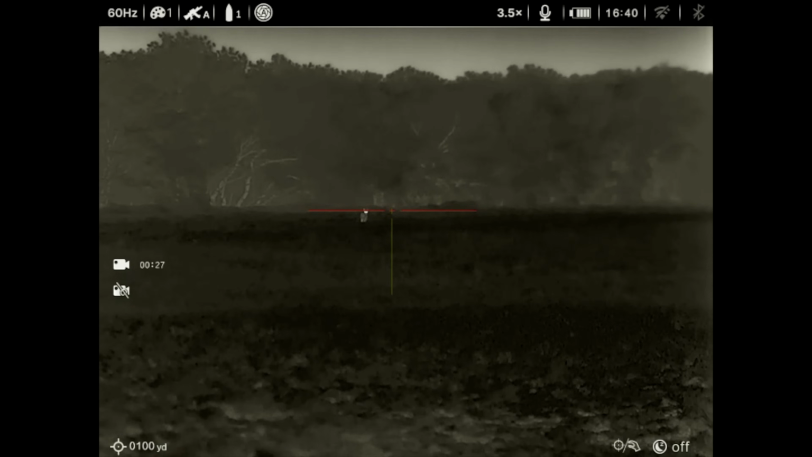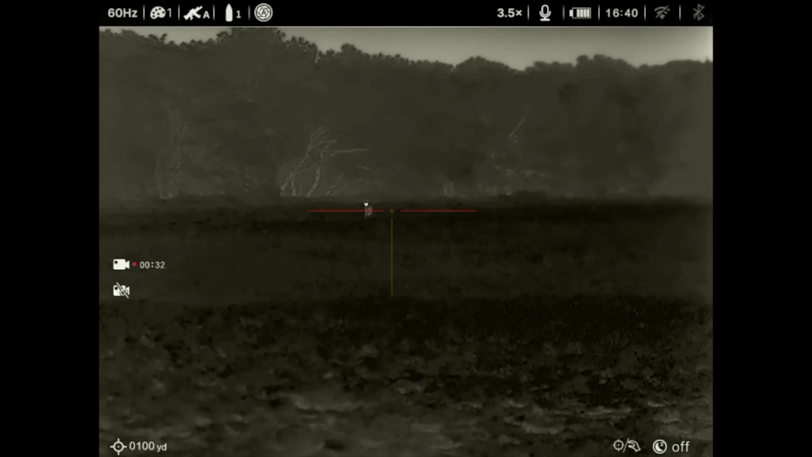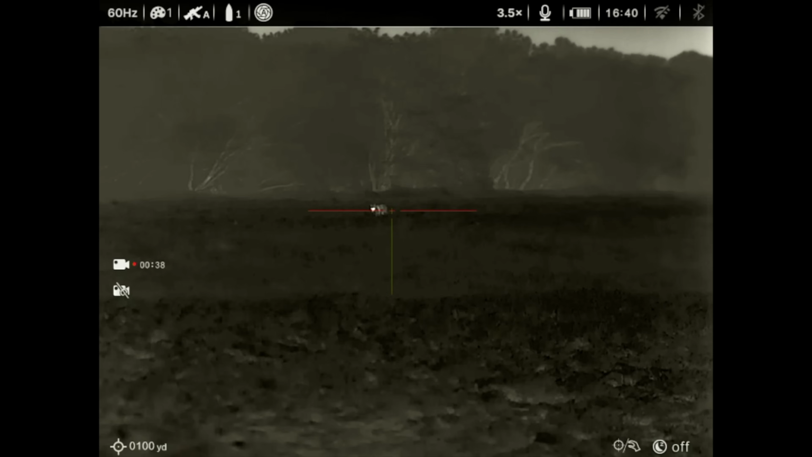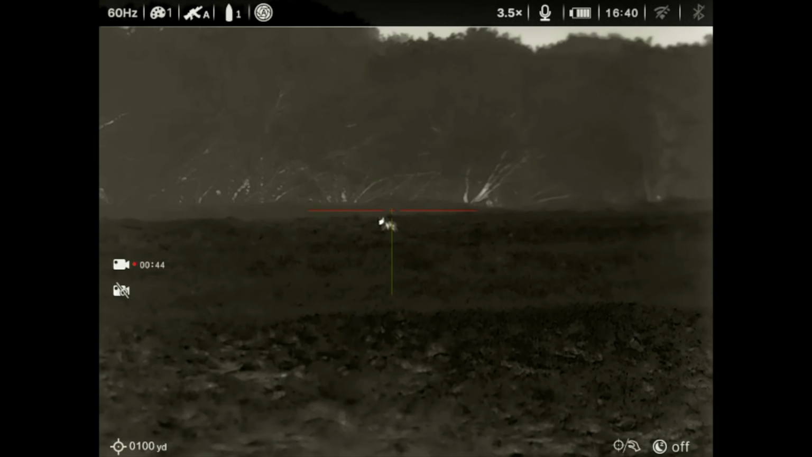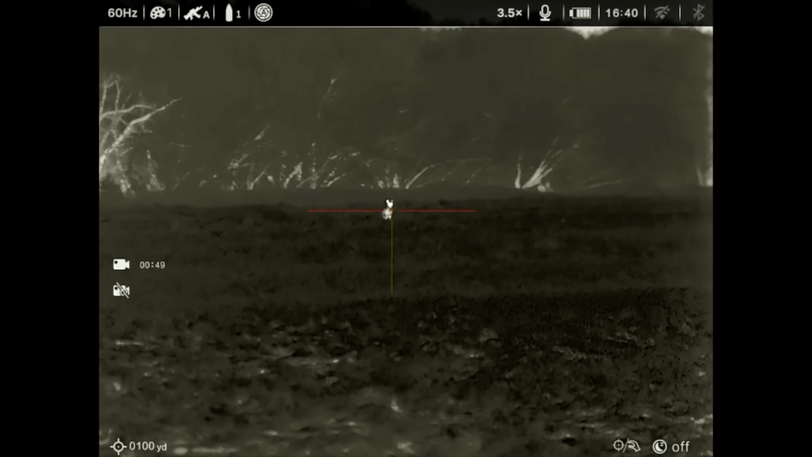Now, for any given resolution sensor, be it a 640, 1024, or even a 1280, there's only two primary things that will increase a scope's base mag, at least that I'm aware of. The first is the overall size of the objective lens. The bigger the lens, the higher your magnification will be. The problem is, there is a point where a lens is just simply too big to fit over a rifle, and you'll reach a point of diminishing return.